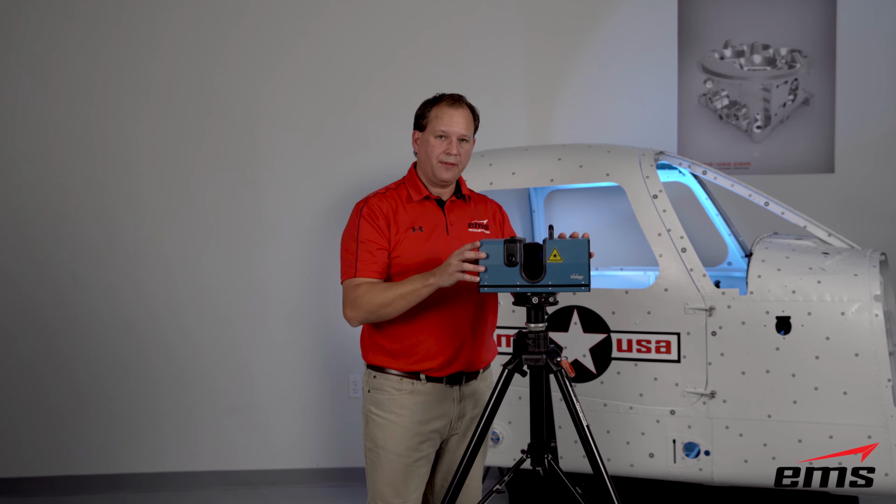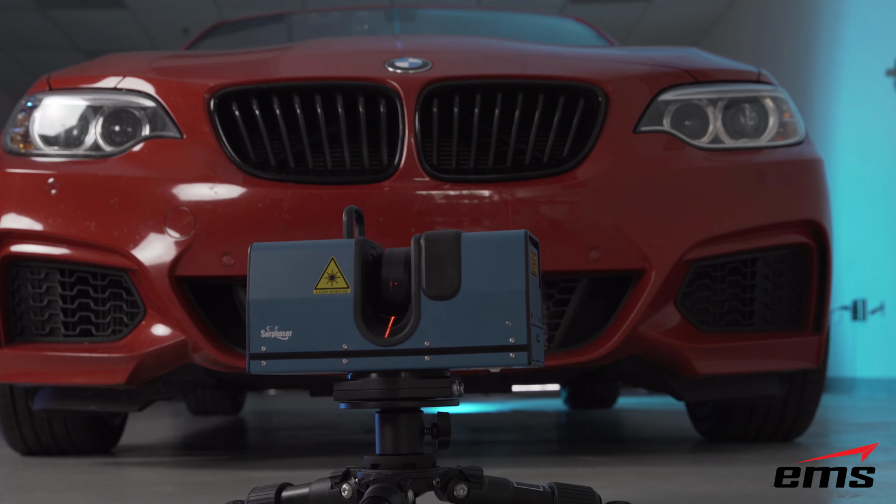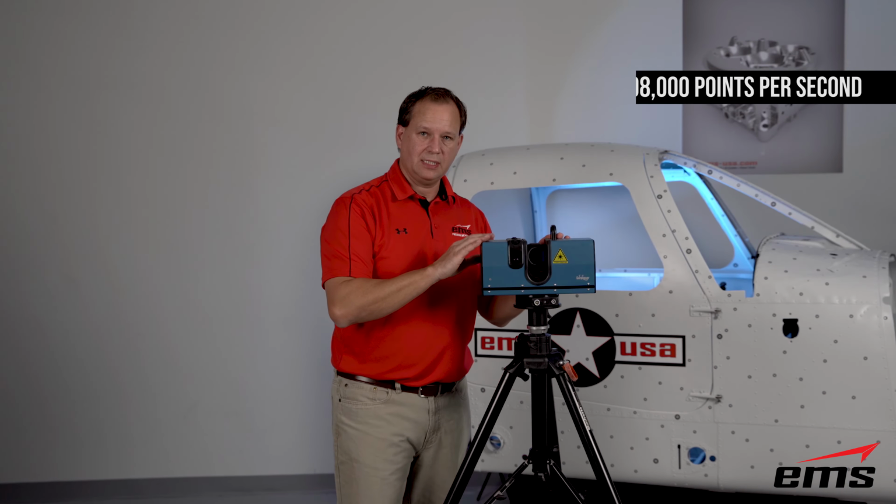So basically it's scanning this way and rotating this way, and it's firing out basically points like this as it moves around. And it's collecting up to 208,000 points per second.